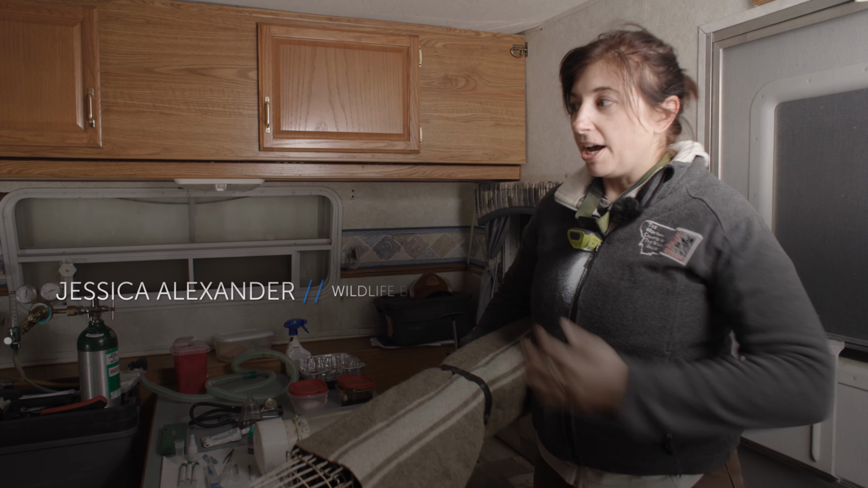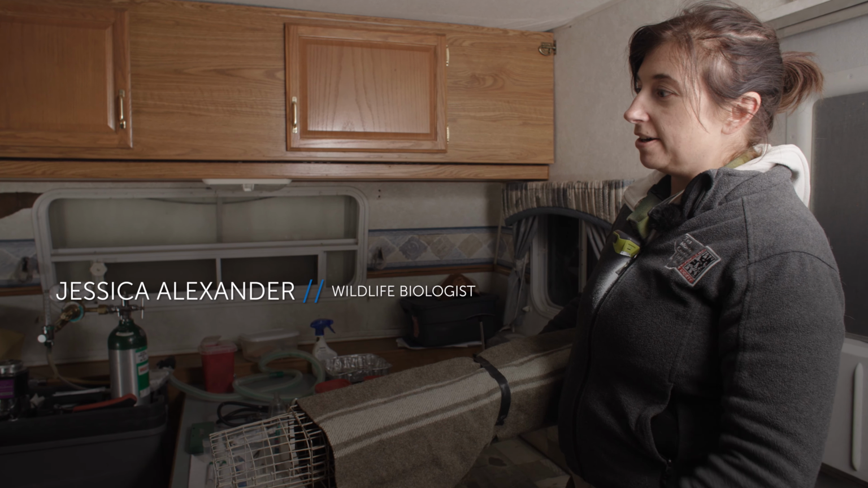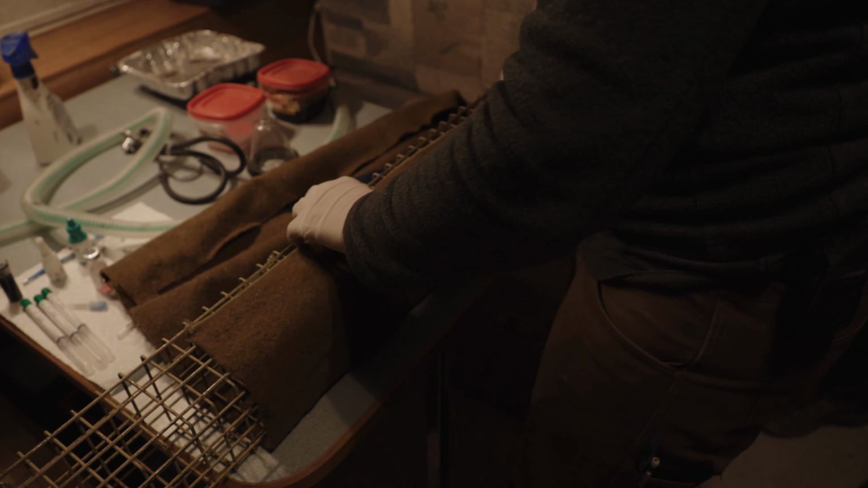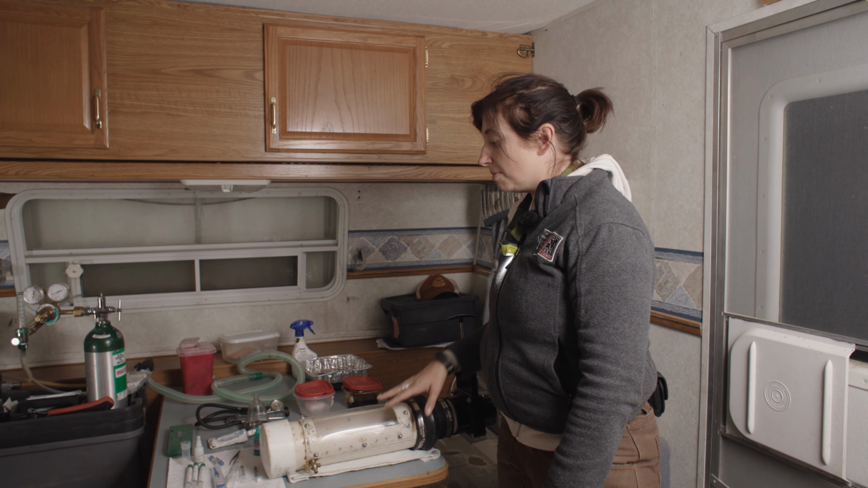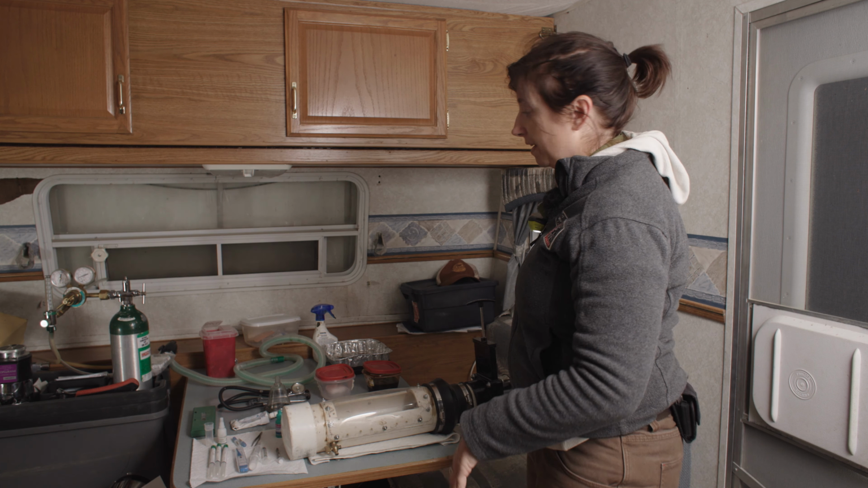So this is my hospital trailer. This is where the magic happens when we're trapping ferrets out here at Fort Belknap. We bring the ferrets in here after they are trapped out in the field. We put them in this induction chamber. This is specially made for anesthetizing the ferrets.